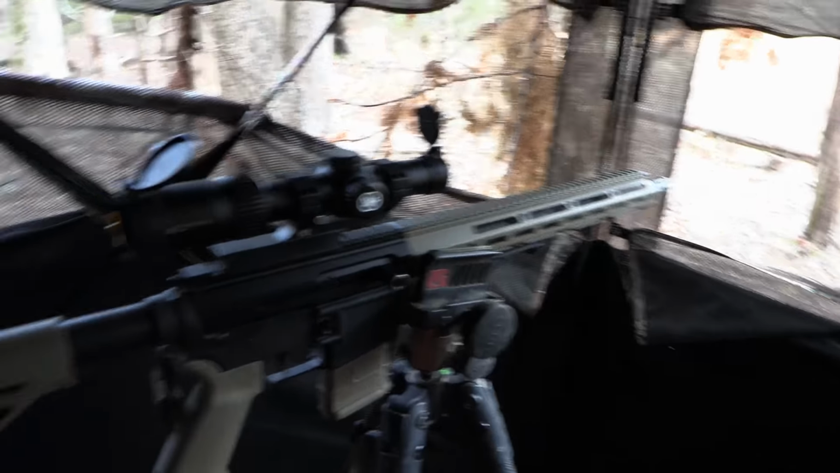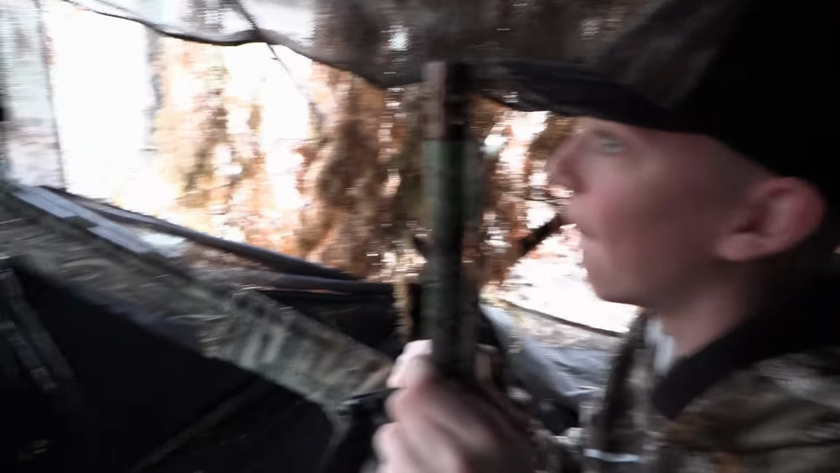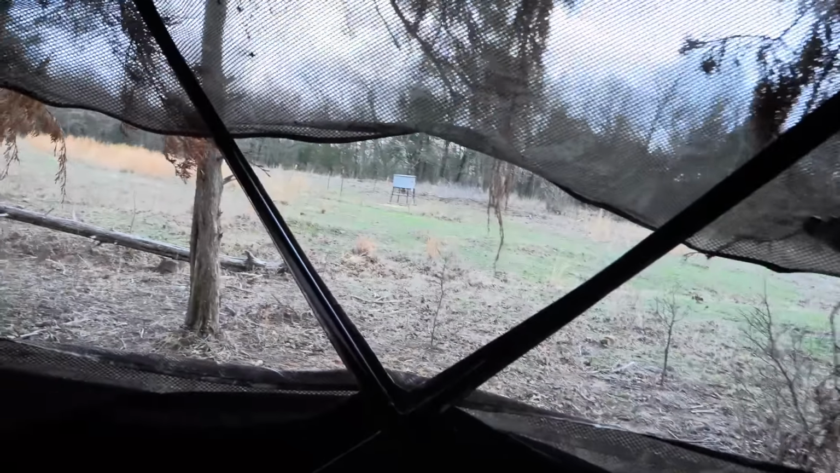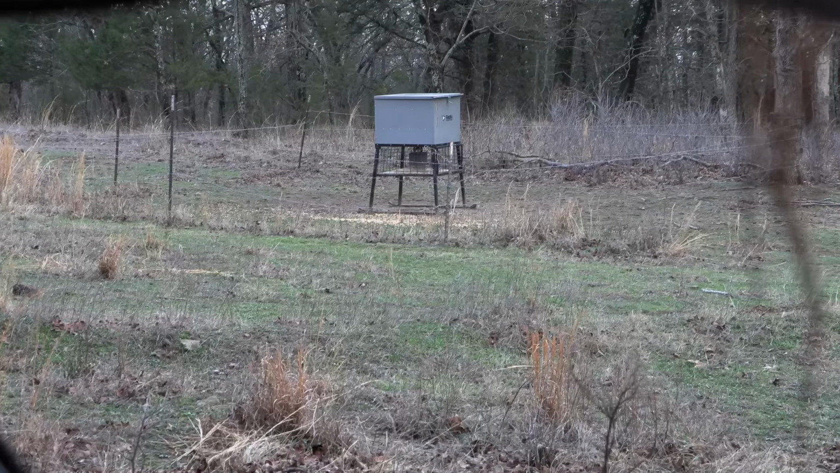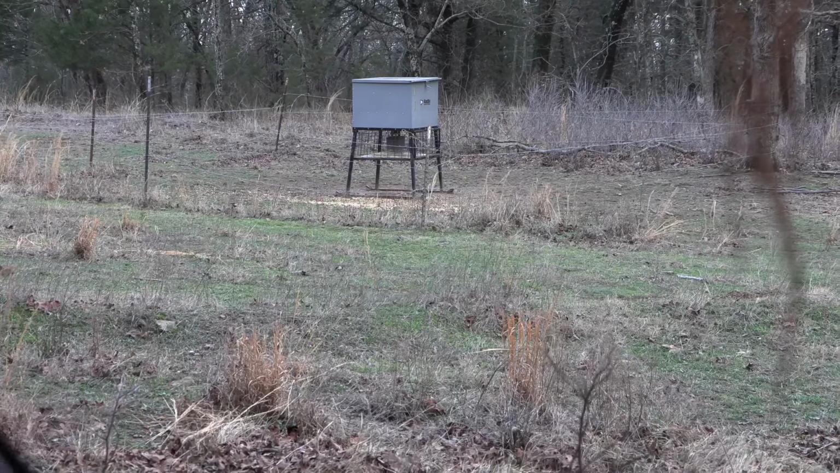He's in the blind. He's got his heater ready to roll. Got Brody over here on this side with the scatter gun. Hopefully I don't choke this time. We got a pile of pigs coming into this feeder right here. So stick with us. We're about to splatter some pork.